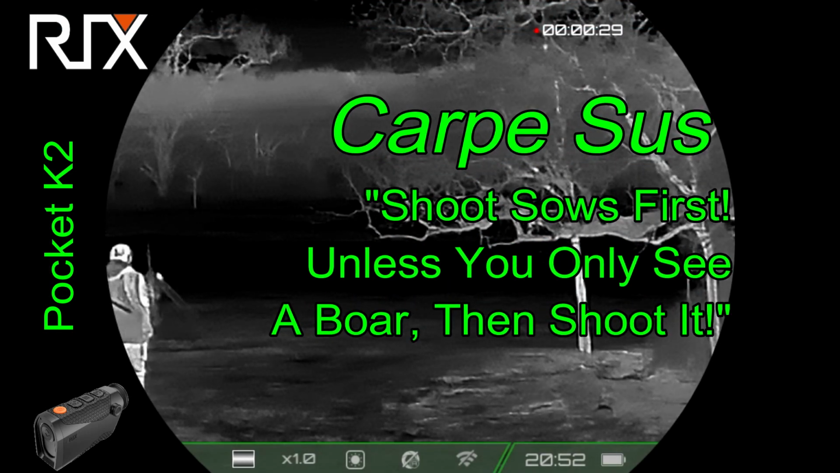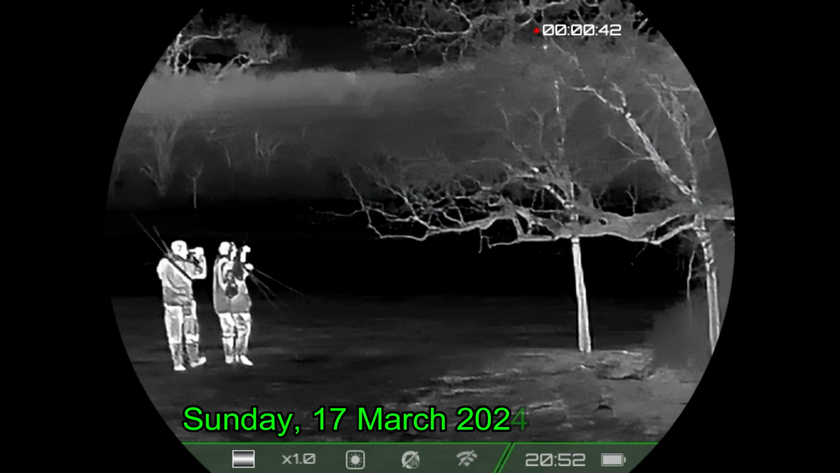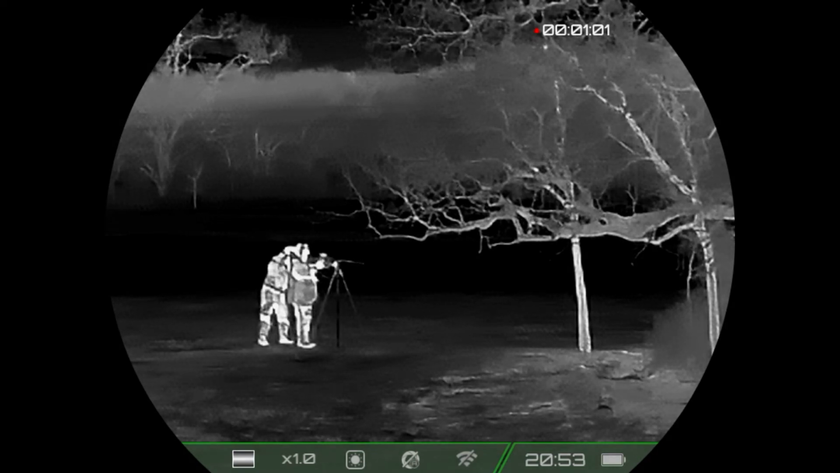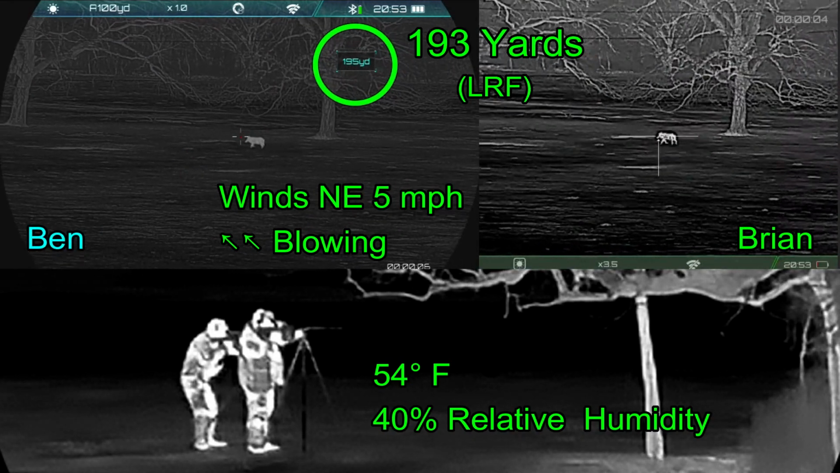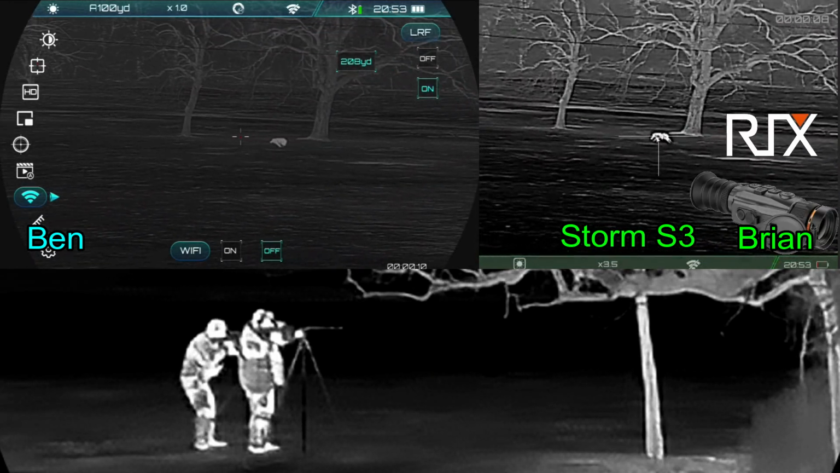We're on our first hog of the night. We'd parked behind a grove of trees to kind of hide the truck and to hide ourselves, and the hog has come out in the field. And now we're walking down to where we have view of the field, pie in the corner, and the hog is already on the move as we get set up on our shooting sticks. Ready when you are. 3, 2, 1. 2 shots and 2 hits, and the hog takes off running.